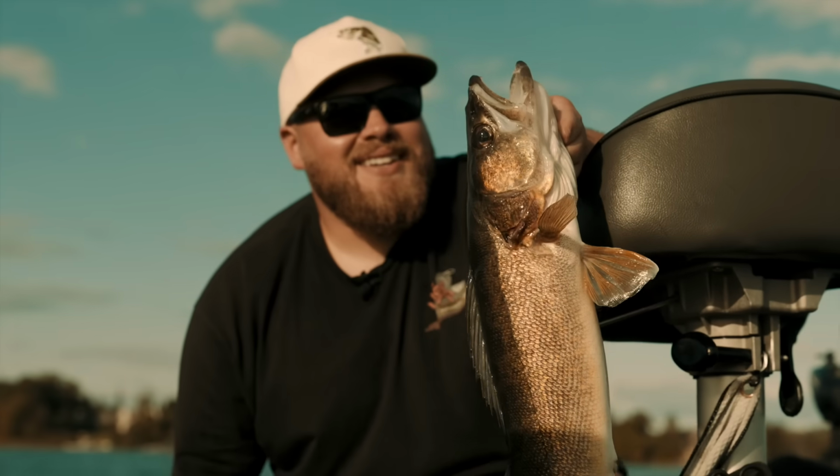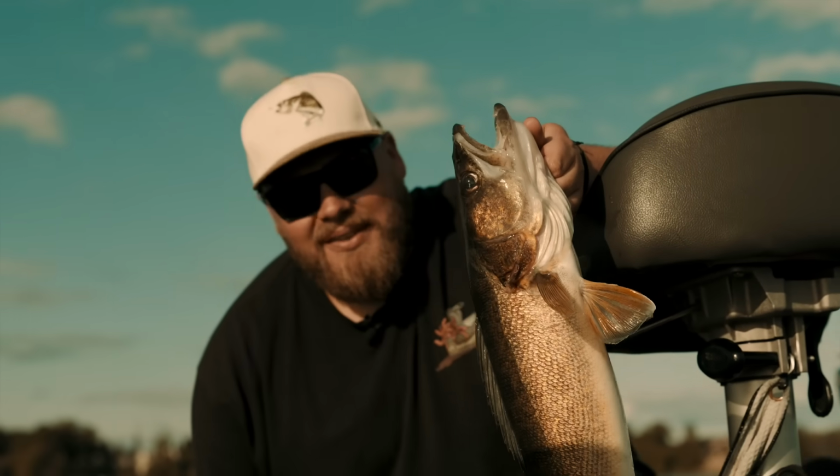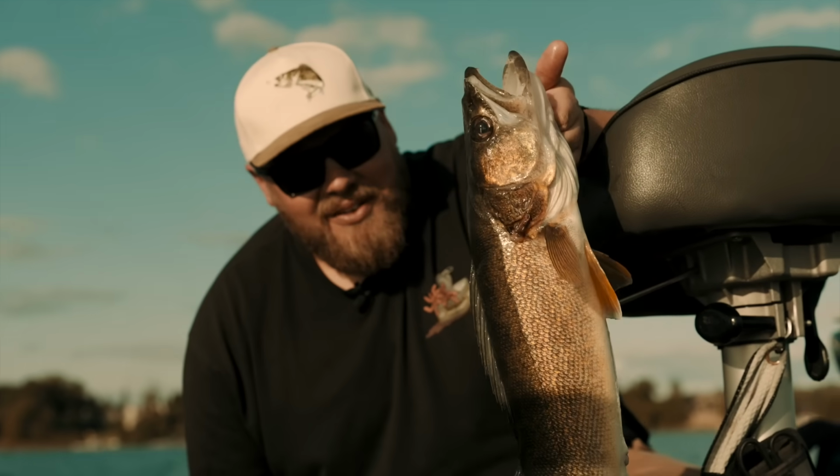I'll talk a little bit more about it here soon, but the first thing I want you to take out of this is we all struggle. And I should have ended the day 3 lakes ago and gone home. But lake number 4 is paying off.